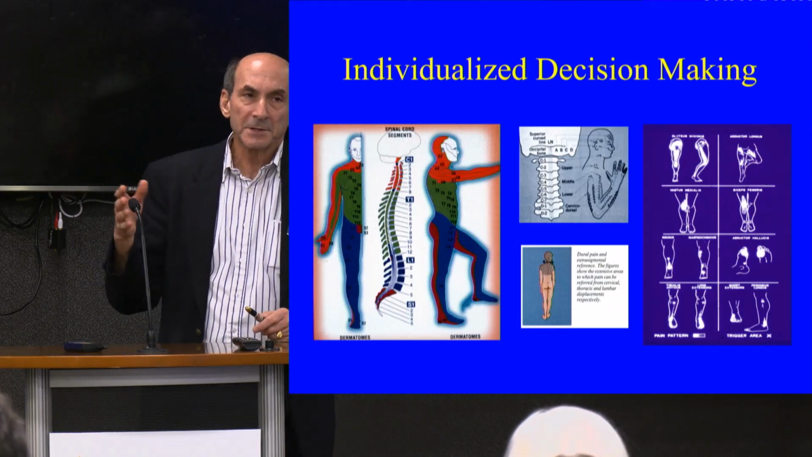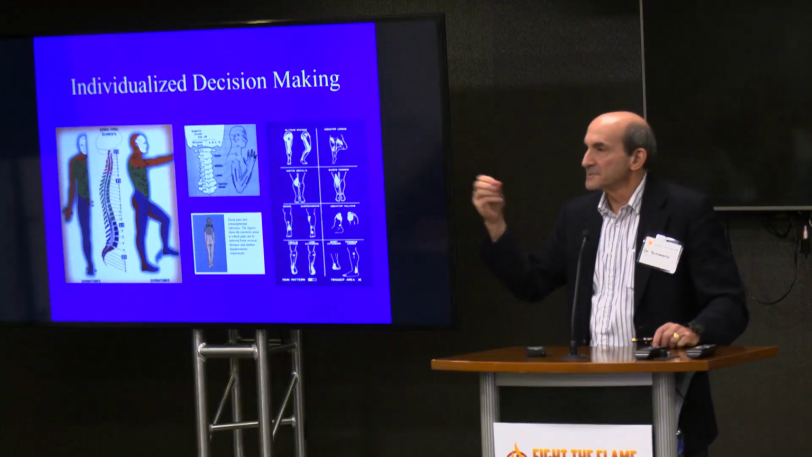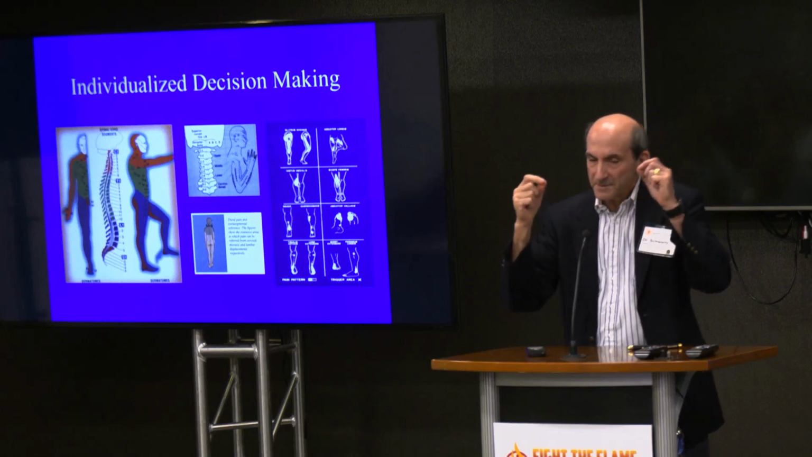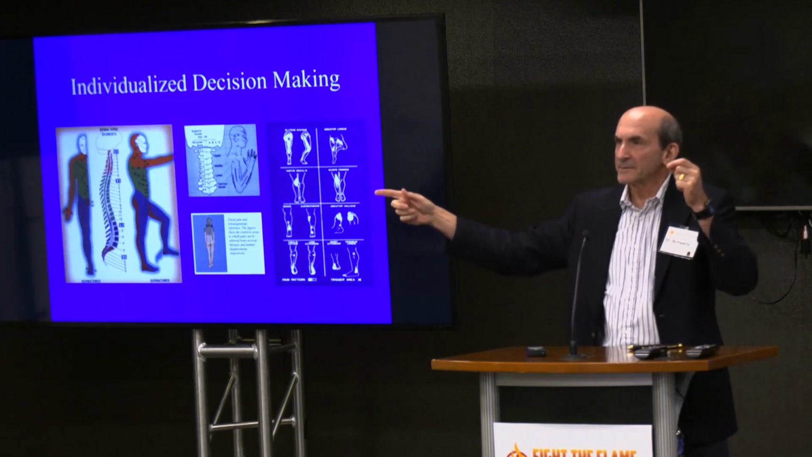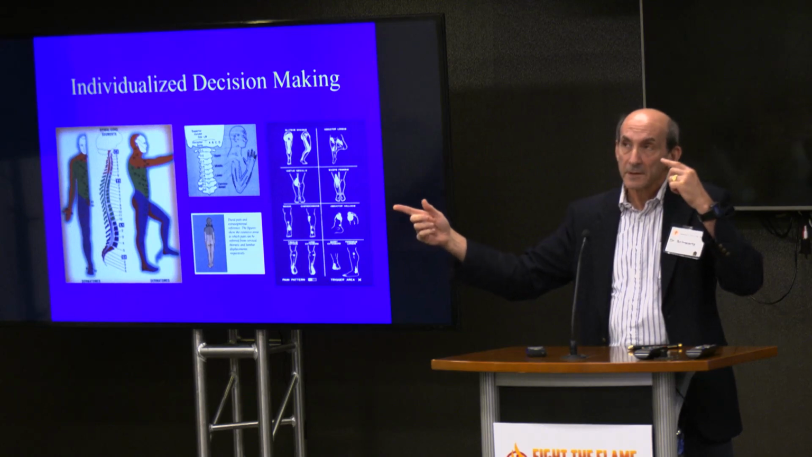Okay, and this individualized decision-making, these are like a lot of medical things, but we have things called dermatomes. Sometimes a thermal image will actually track in a dermatome, even though it's not a dermatome. But if you understand dermatomes, if you're trained in that, it paints a picture in your mind. Oh, I get an idea where this instability is coming from. Now I have to remember what can cause it. Well, it might be a nerve root, but you know what?